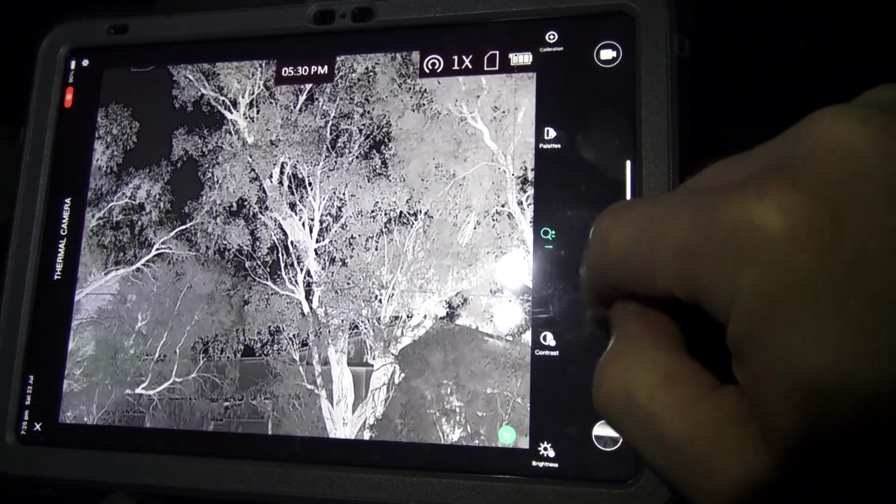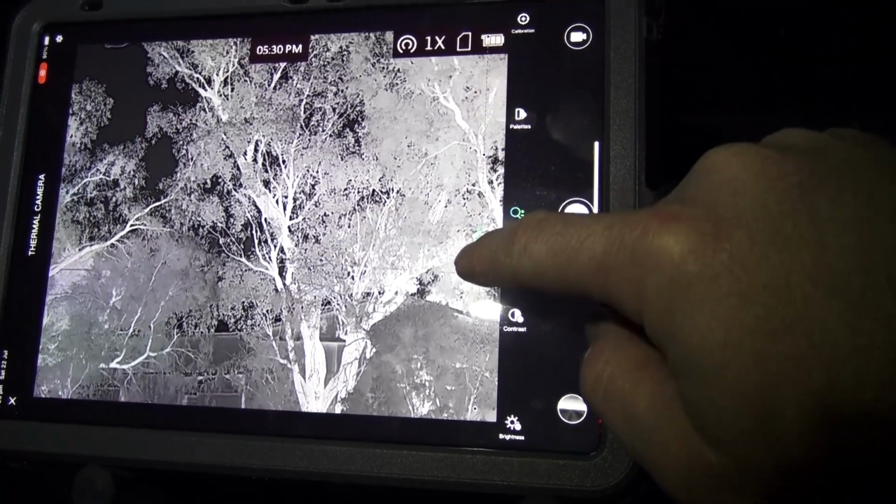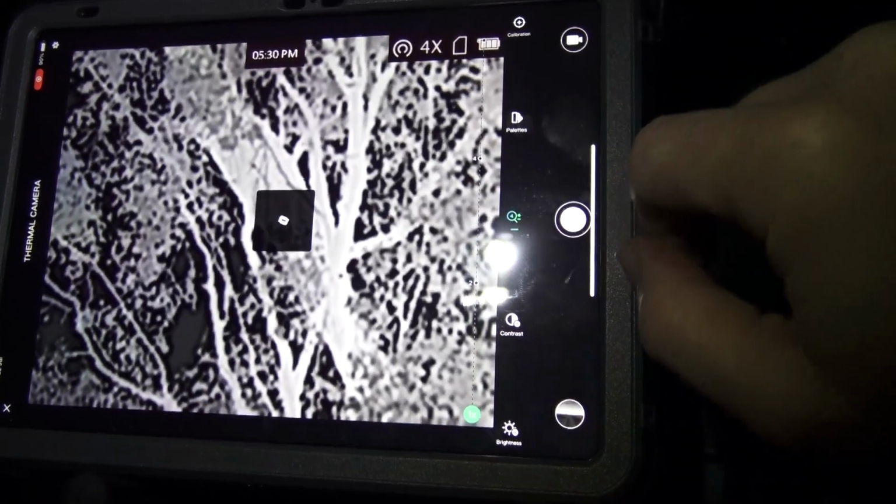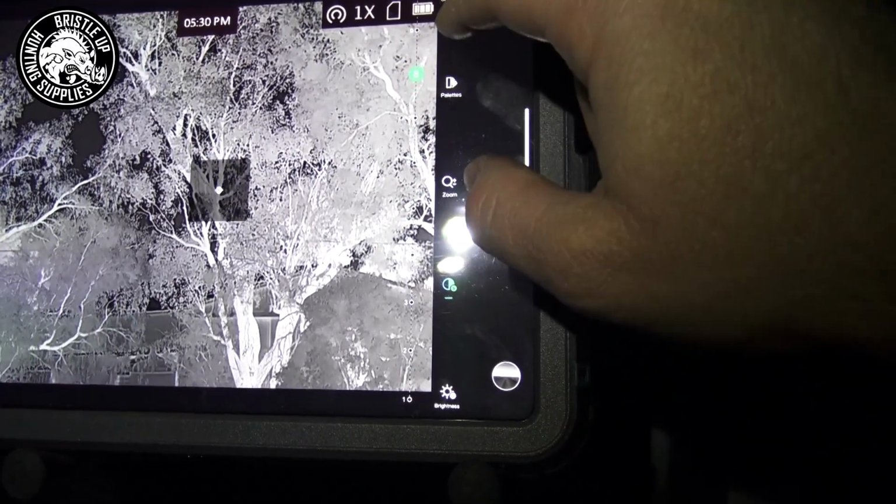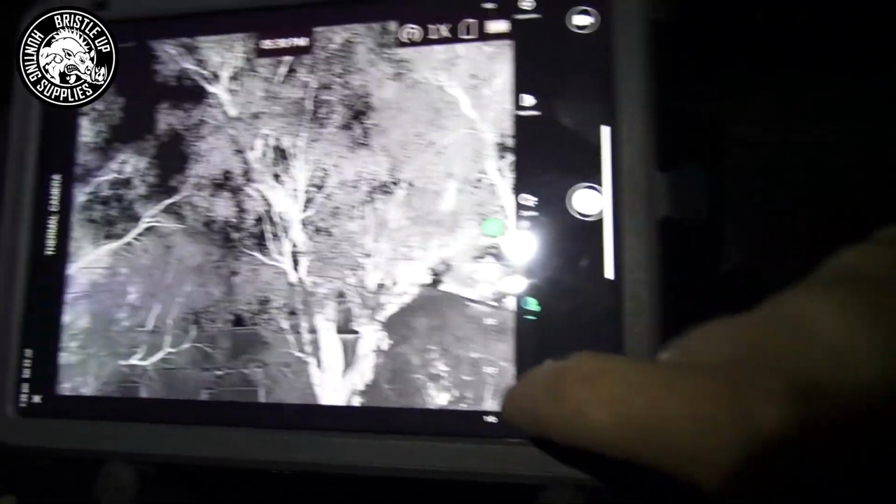And then we have our zoom level down here. If we click that up, we can drag this slider to zoom in any times we want. So that's 2 times, and that's 4 times. Then we'll go back down to 1 times there. Now we can control our contrast and our brightness. So you just click on it and you've got a slider to adjust it to suit. I usually leave the brightness and the contrast on 5.